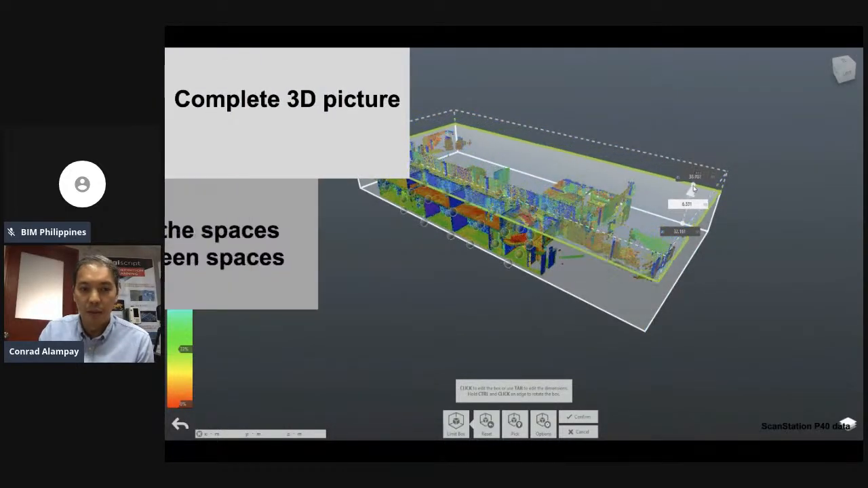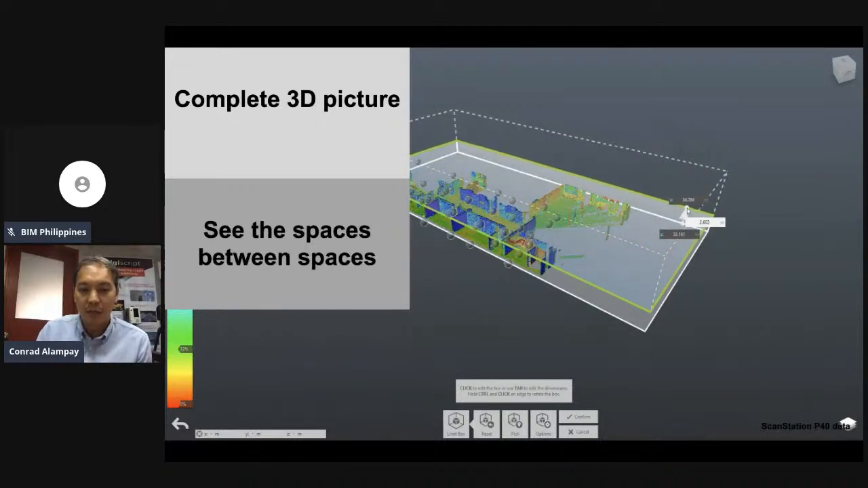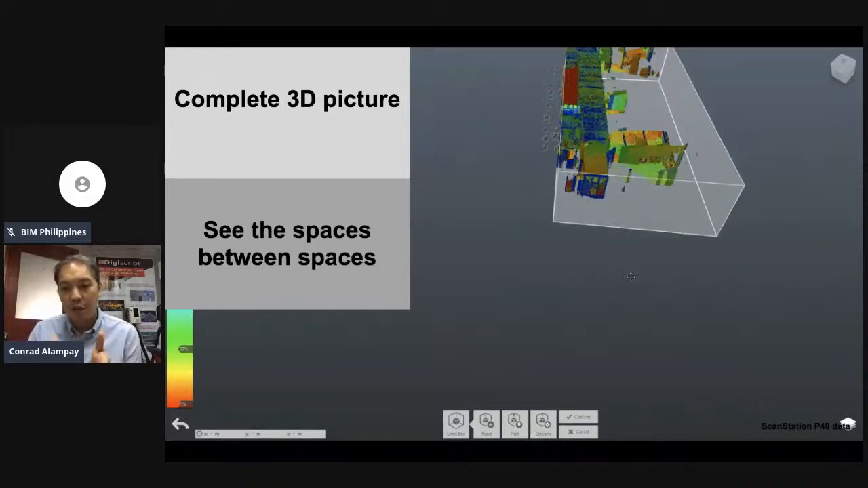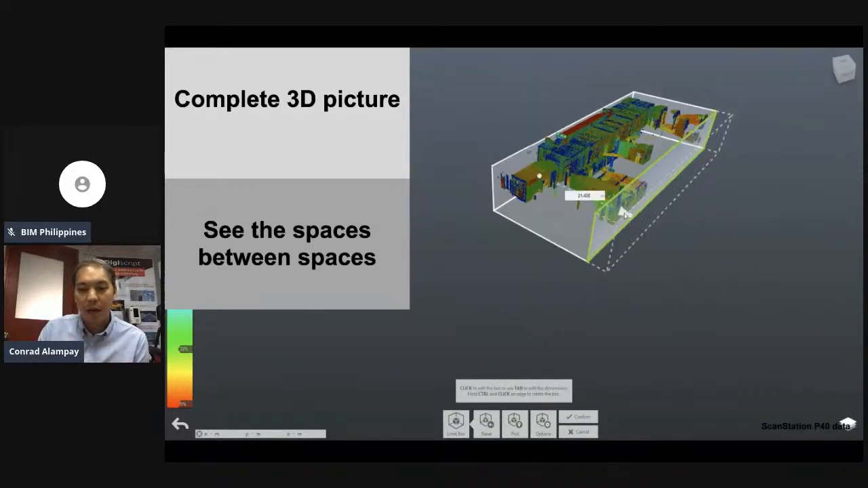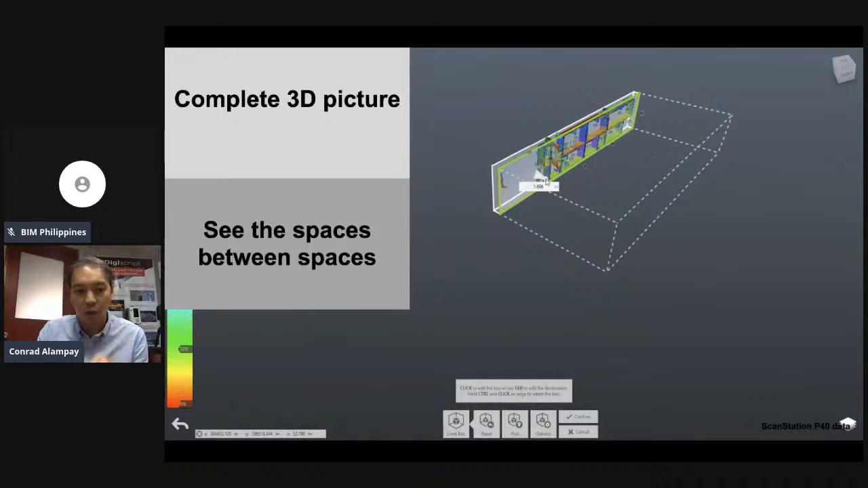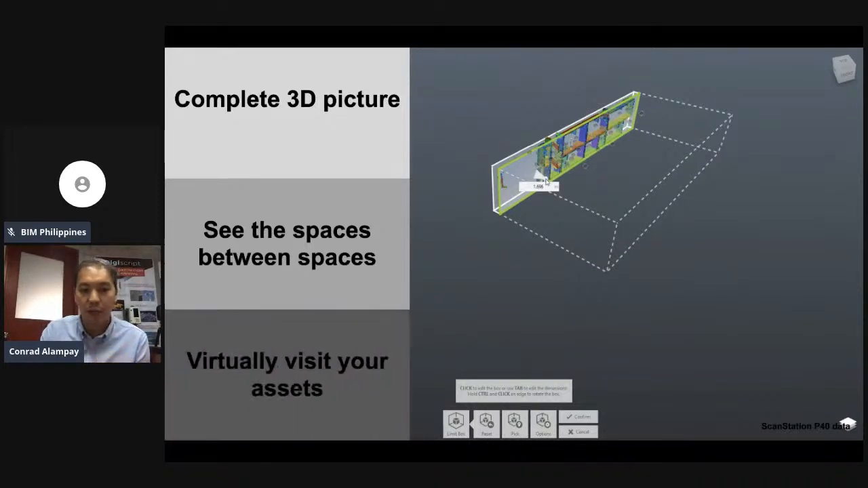As I'm recapping, you can see the spaces in between spaces. What that means is you know exactly how thick walls are, you know exactly how thick slabs are, and also what rooms fall above each other. So if there's a pipe going through this room, we know exactly what's below that because we've scanned the second floor, third floor, and the ground floor. We can all bring that in and visualize together. And as one of the points that Ulysses mentioned, it allows virtually visiting your assets, especially at a time when we can't really step out of our houses. That's one of the benefits.